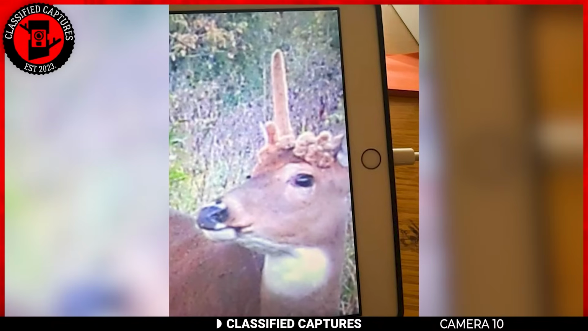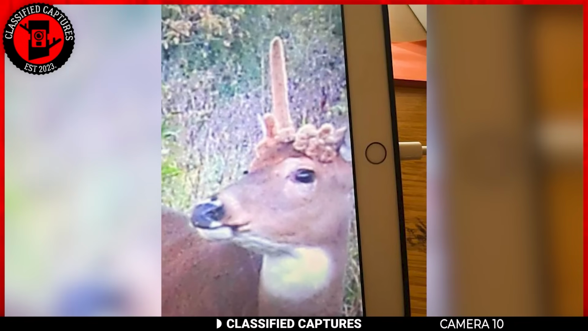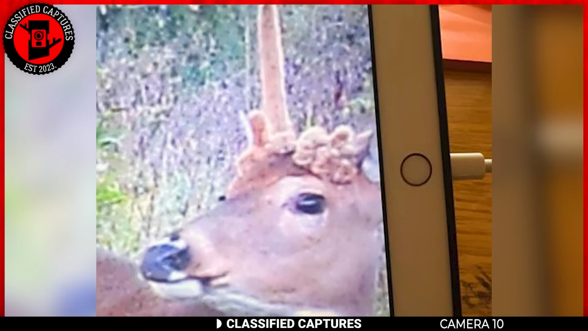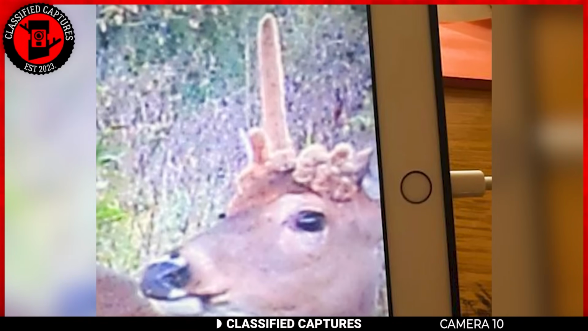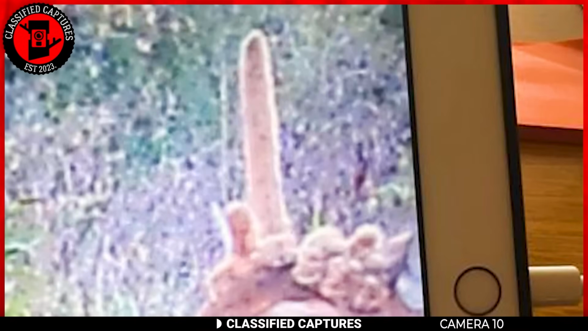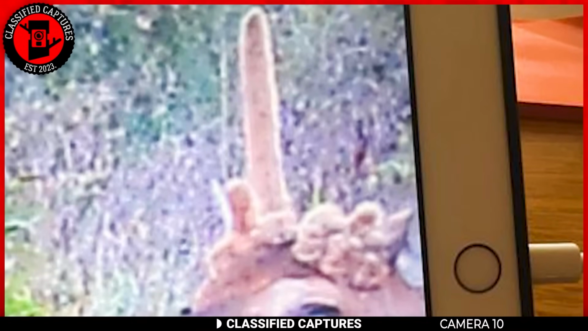Speaking of creatures with pointed appendages, what do you think is happening with the antlers of this deer? If you've watched any of our previous videos, you would have caught me explaining how deer and other cervidae antlers are formed. I've also explained their shedding and growing process.